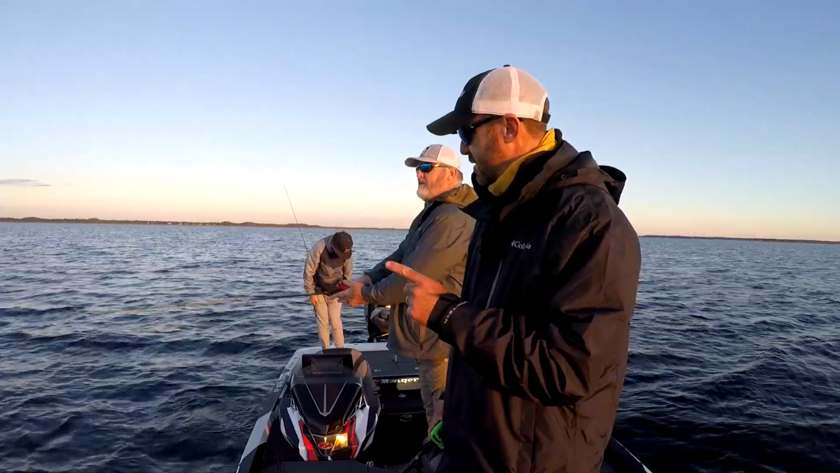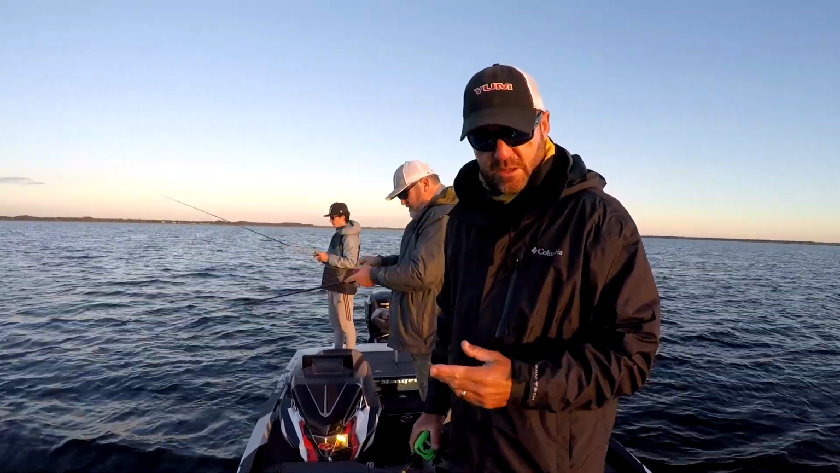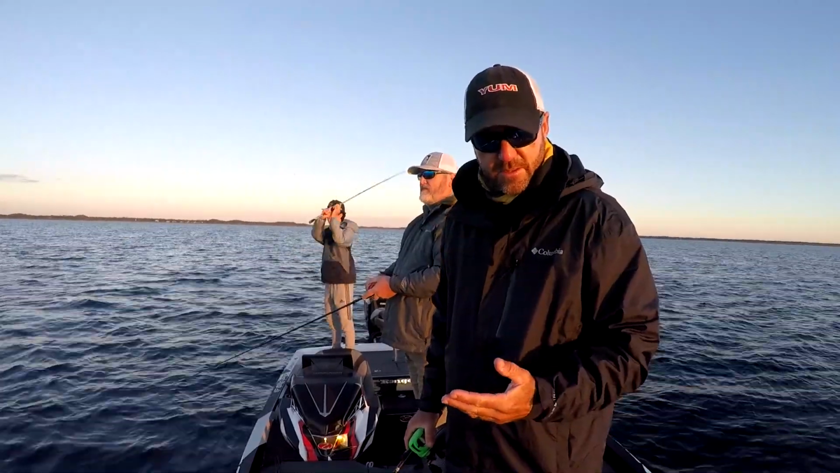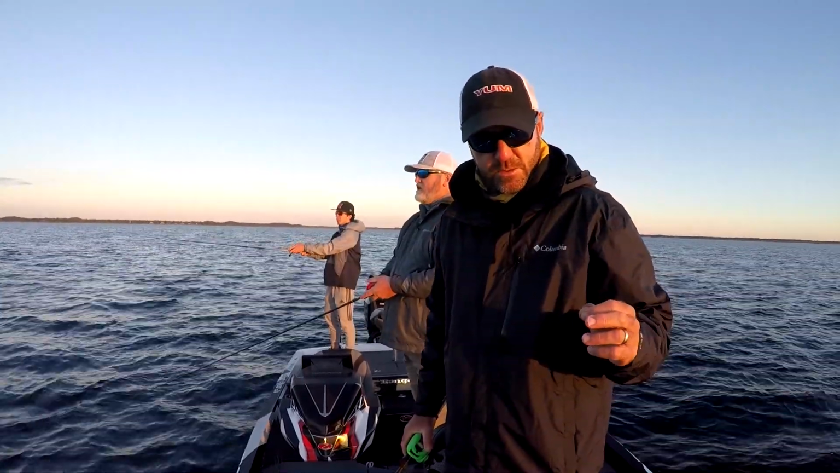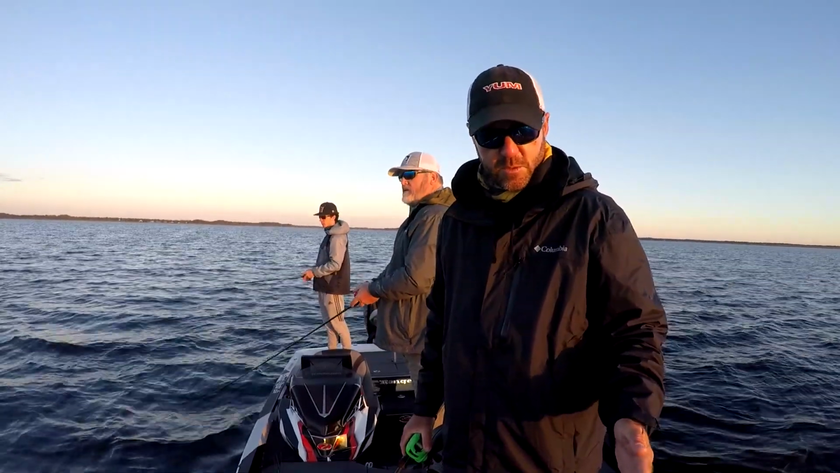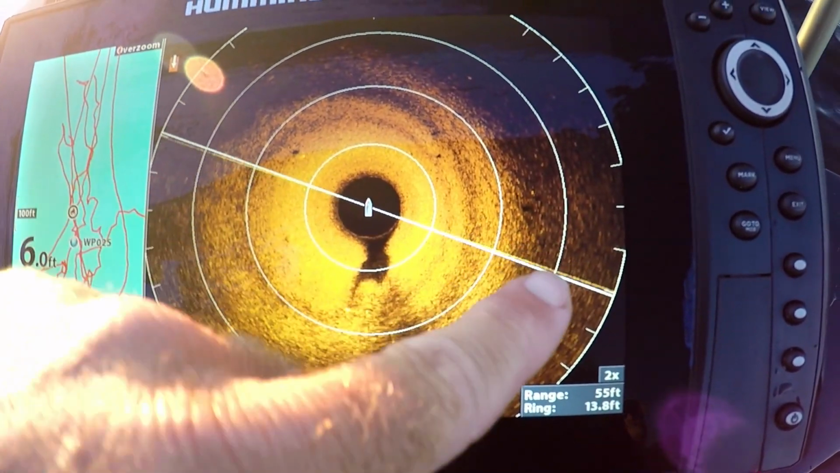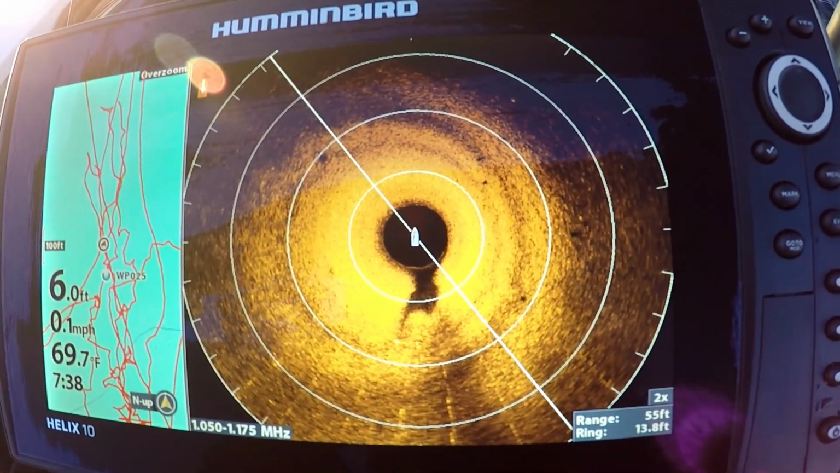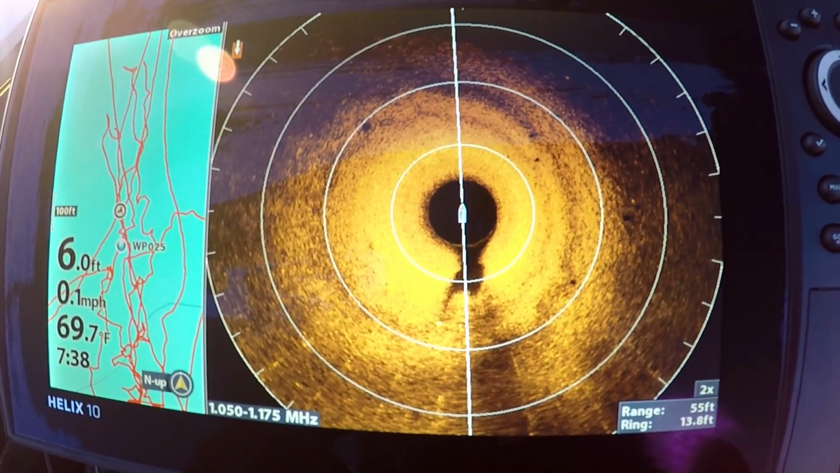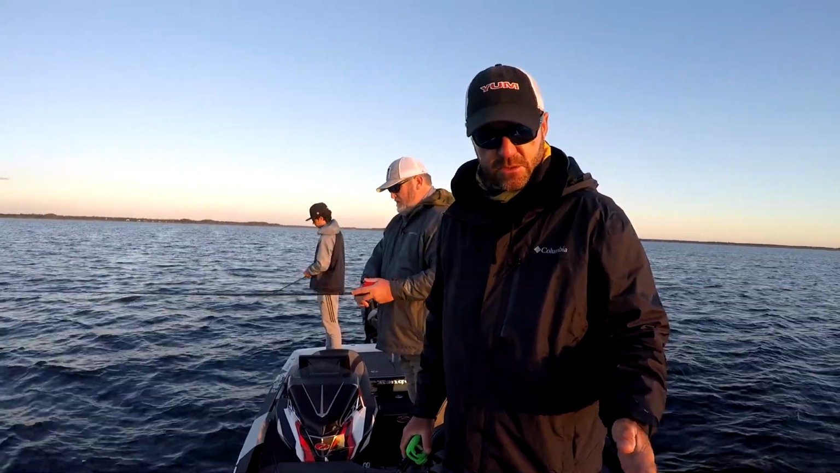Today, we're out here throwing some lipless crankbaits and some worms on some offshore nothing. We're out in the middle of nothing. I have my brand new Humminbird 360 Mega imaging, and we're literally watching schools of fish swim by, casting at them and catching them. I've been doing this for a few days. I've had this thing for a little over a week now, but I didn't really want to do any video highlighting it until I got used to using it.